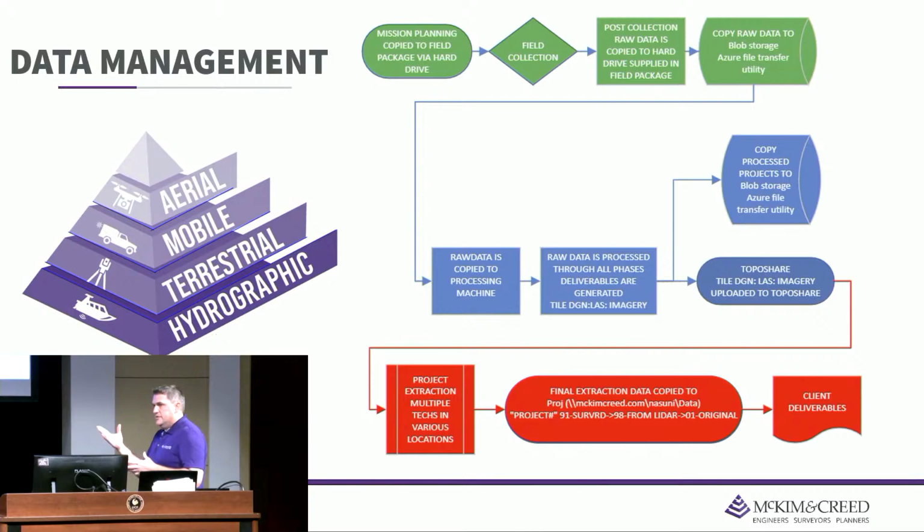Now we're going to go into the next phase of the data integrity or data management, and we're going to actually copy this data down and start processing. As I mentioned, we're using cloud machines. Data's already on Azure. I can copy 300 gigabytes in 15 minutes from my data storage to the local machine and start processing.